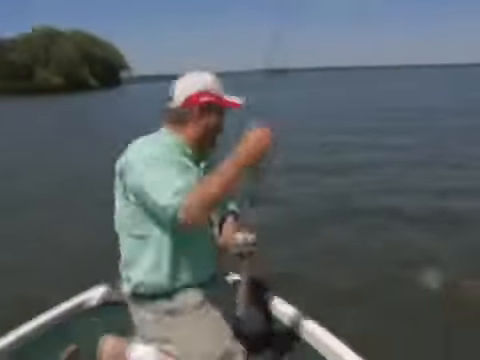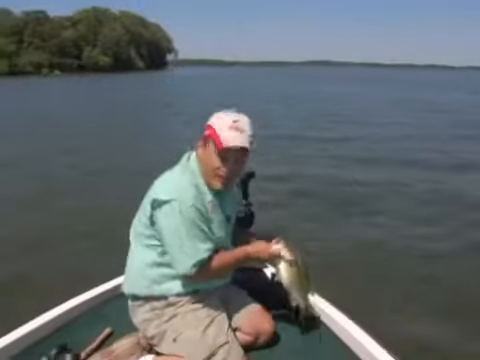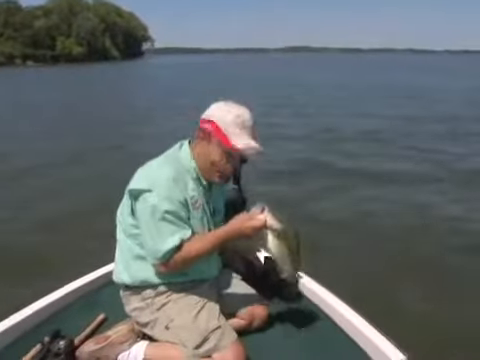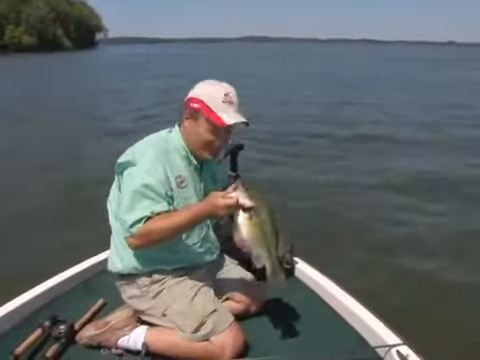All right, here he goes. A real nice flasher fish. Flashers are fun to use. Flashers are easy to use. Anytime you can catch bass like this, flashers are a must to use. Give them a try.